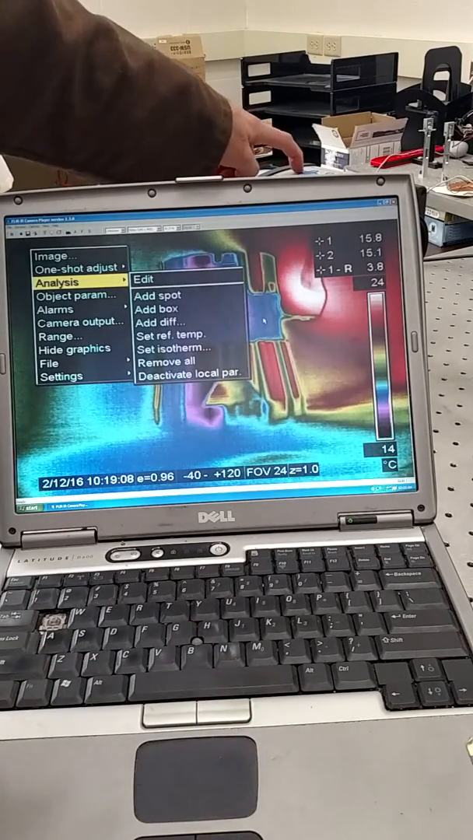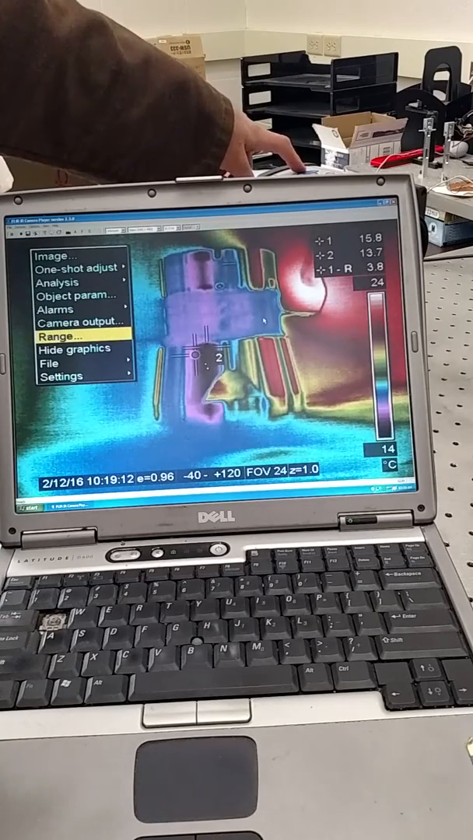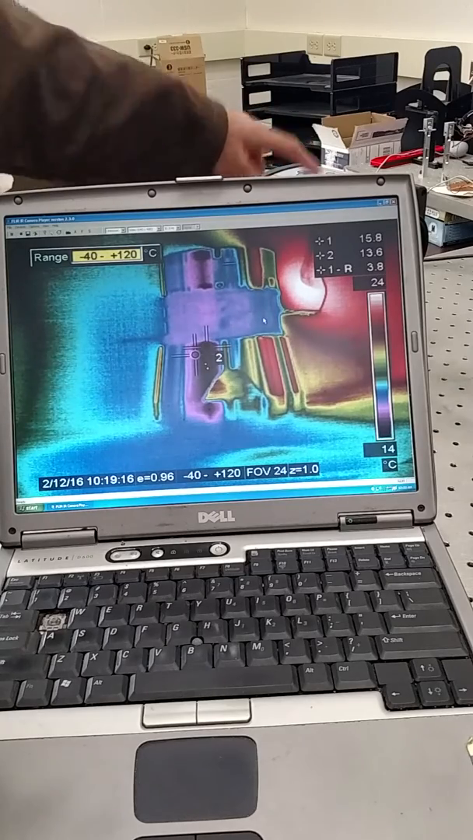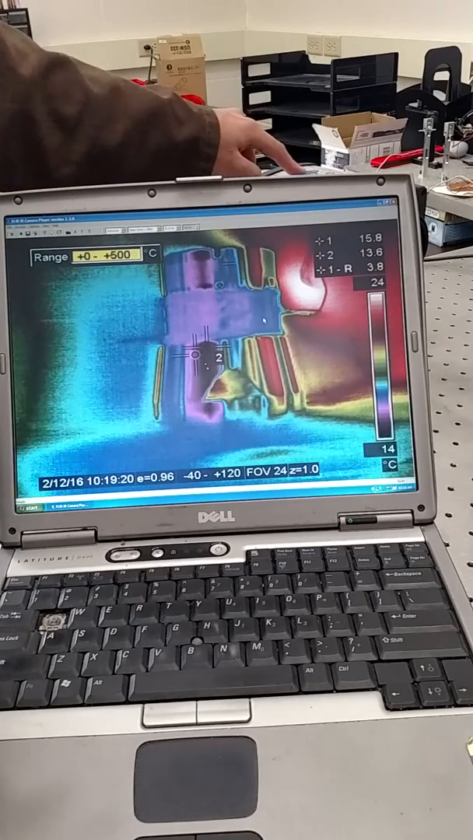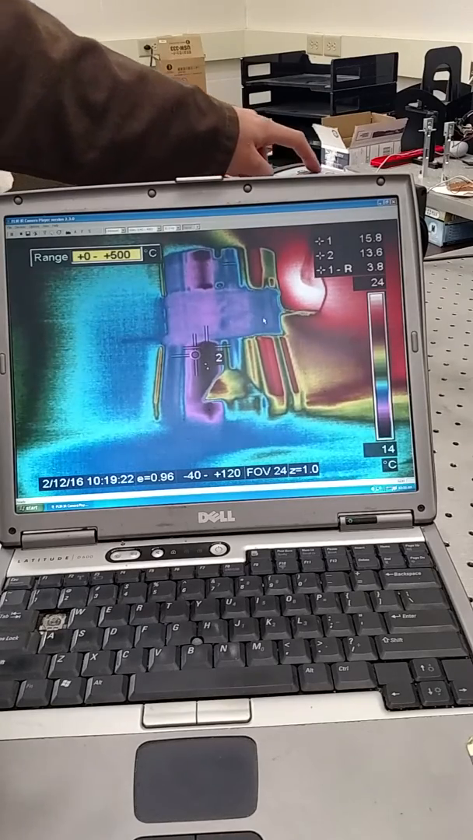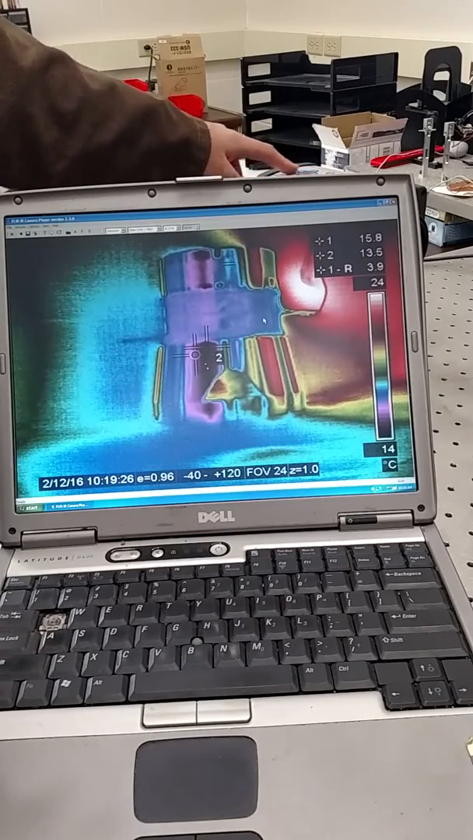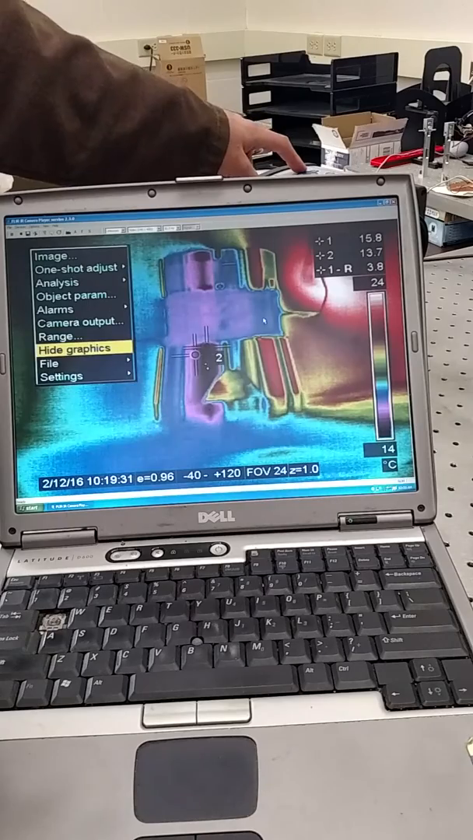Going down the list here, I don't know what that is. Alarms, that's not something you need. Range. Range will tell you what range you're using. You're probably going to use this range. You're not going to use 500 degrees. You're going to use this one, -40 to 120. You should not have to use over 100 ever. So we'll keep going down.